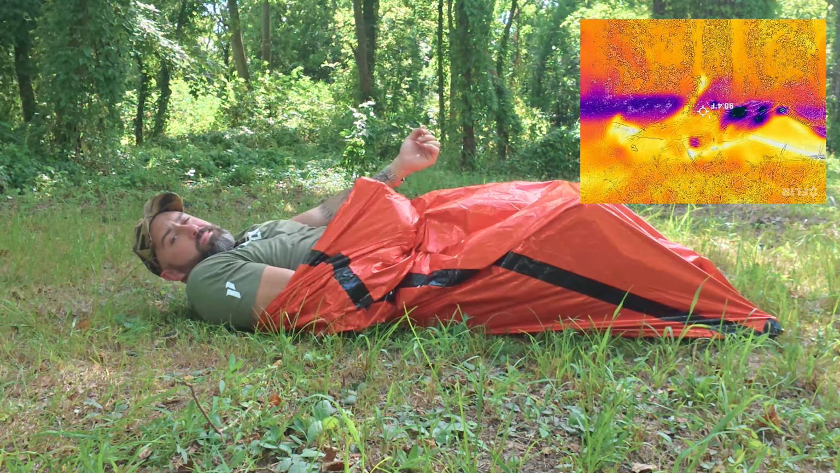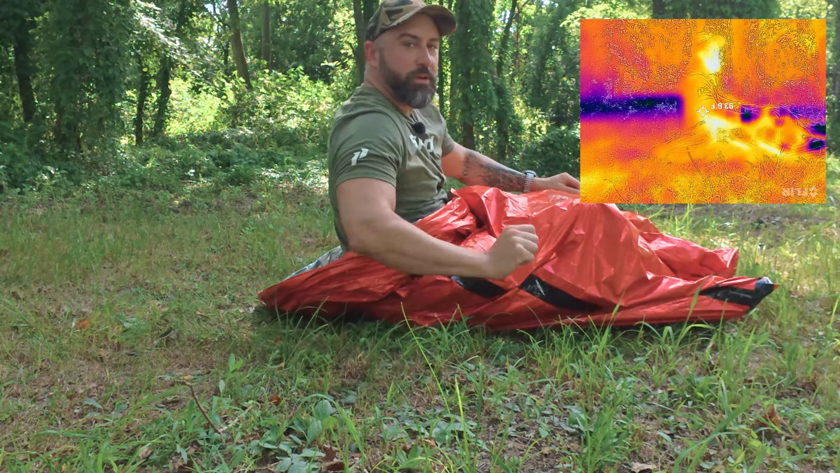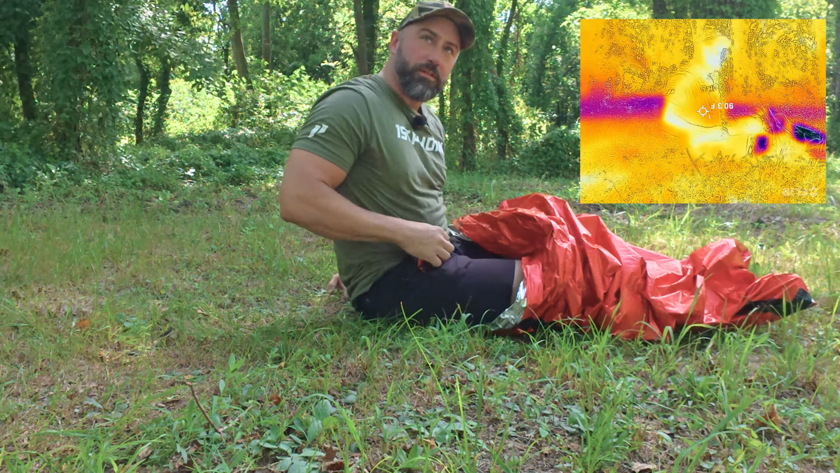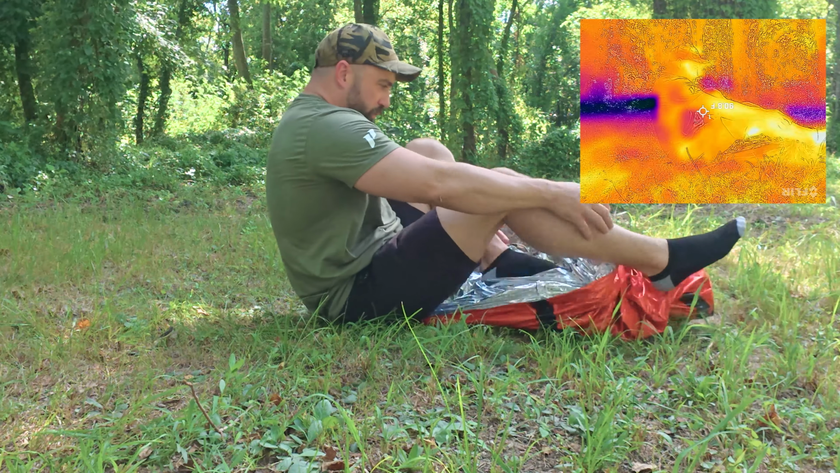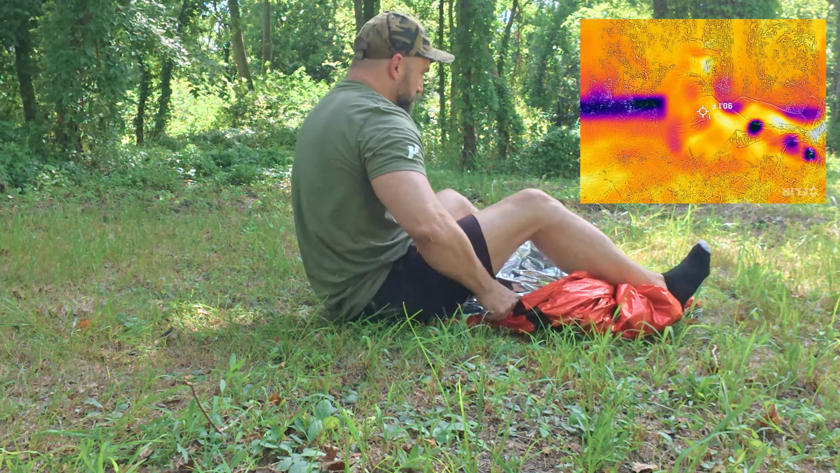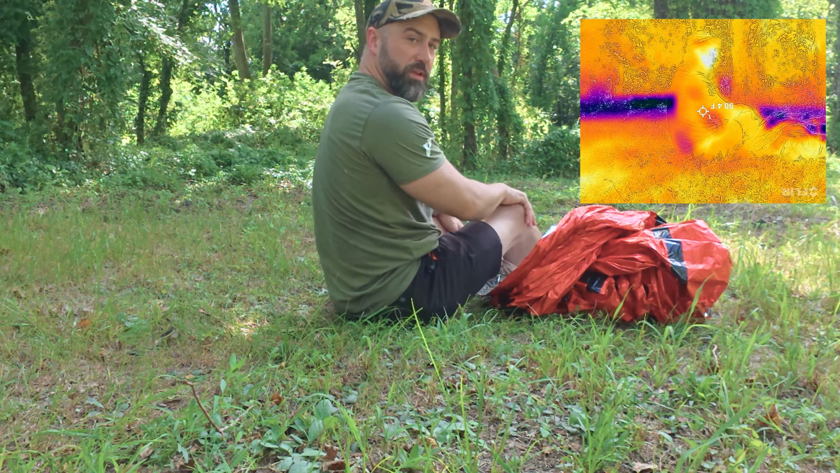Okay, all right, now we're getting out. I can already see from the FLIR that I'm definitely much warmer. I'm sweating. I don't know if you can see that over my shirt. I'm sweating already. Oh my God, it feels so much better out here. My legs are drenched in sweat. So again, great sauna suit, but during the winter, I think this would be extremely valuable.